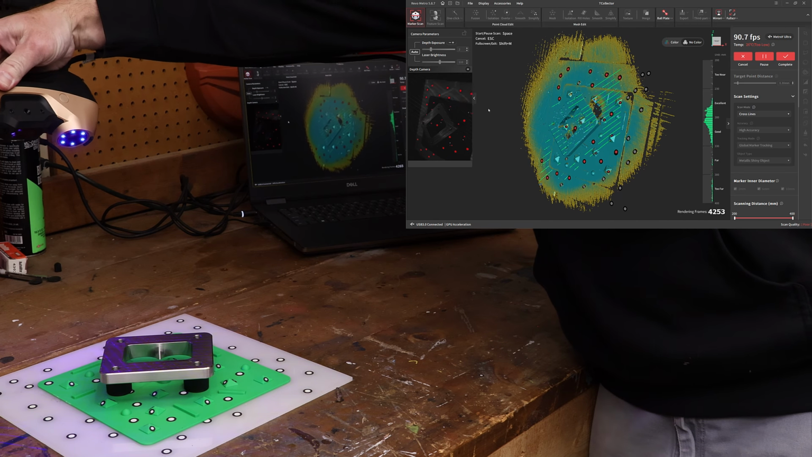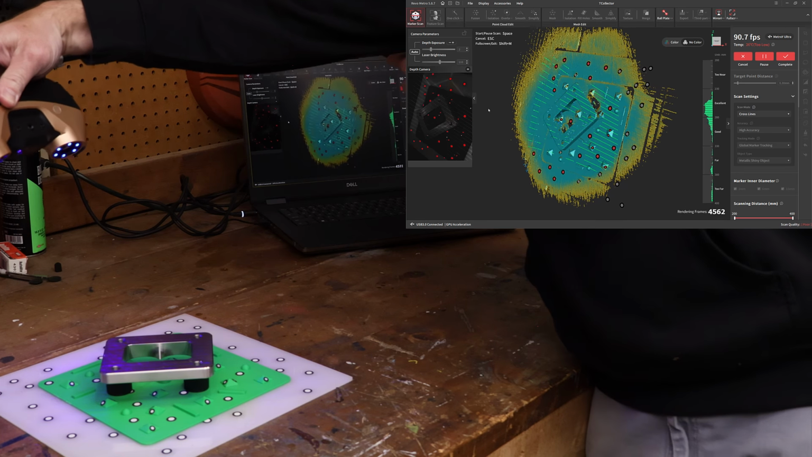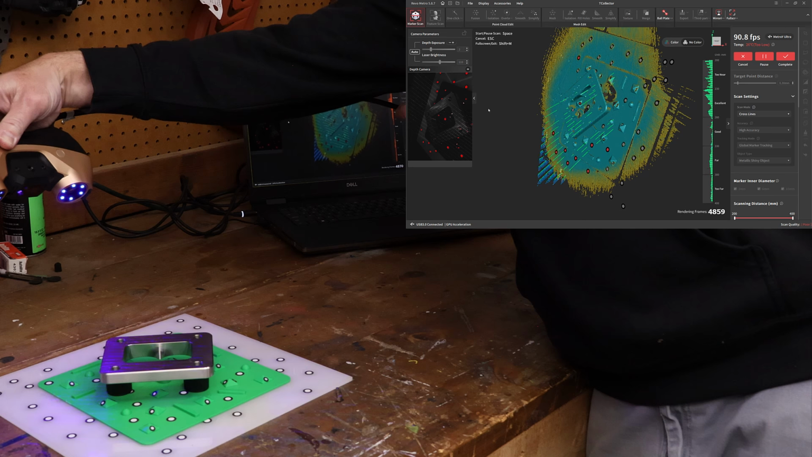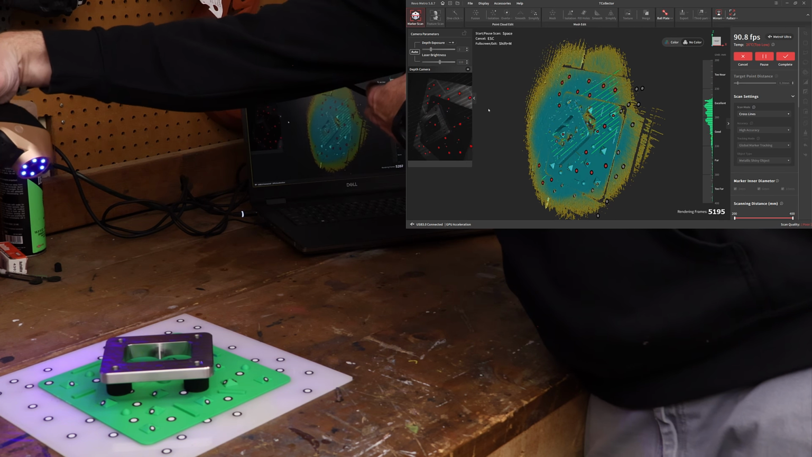We'll come over here, and now because we can see the inside of those transitions, what I'm trying to do is get into these corners where I may not have been able to get in the first scan. And let's see if we can get around there.